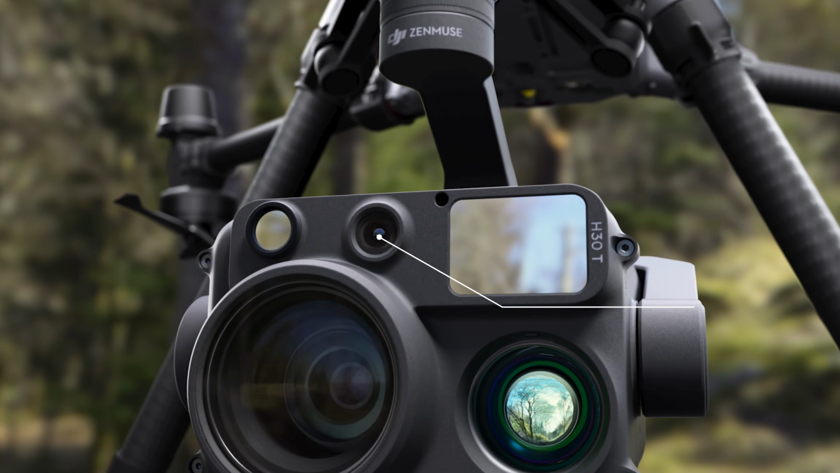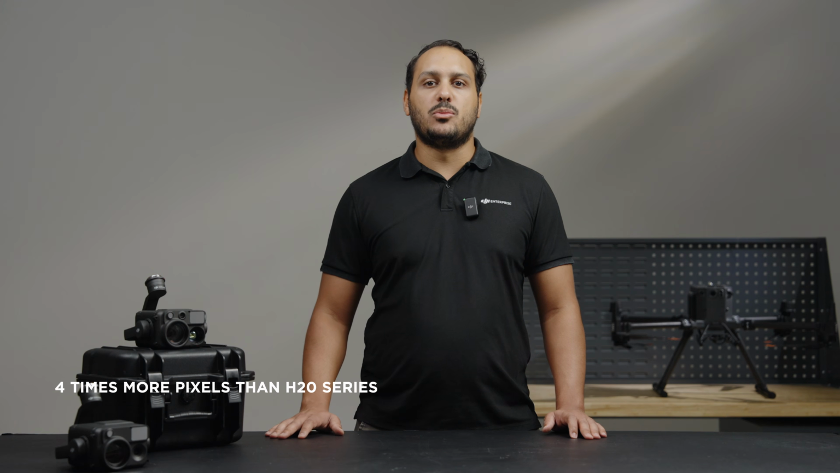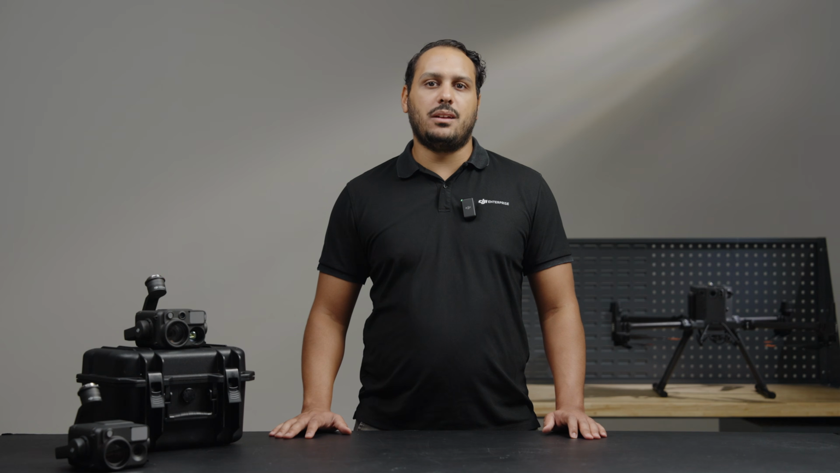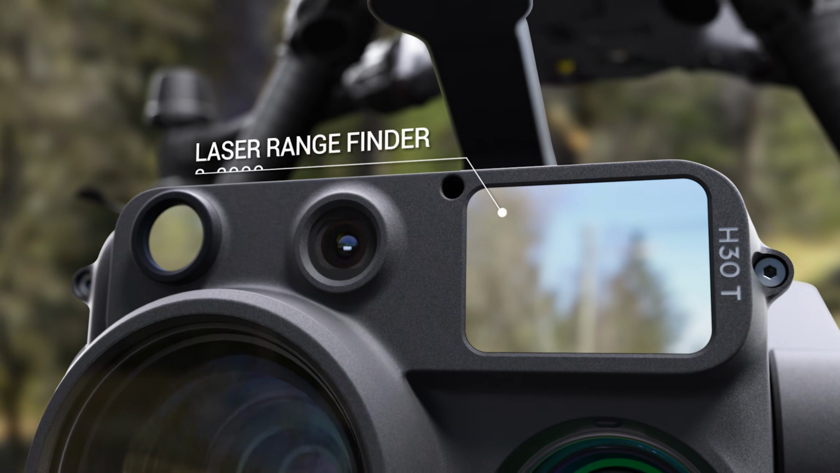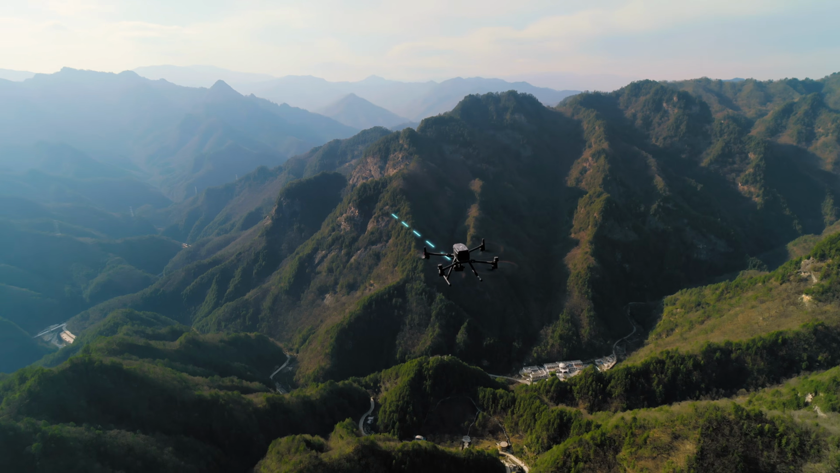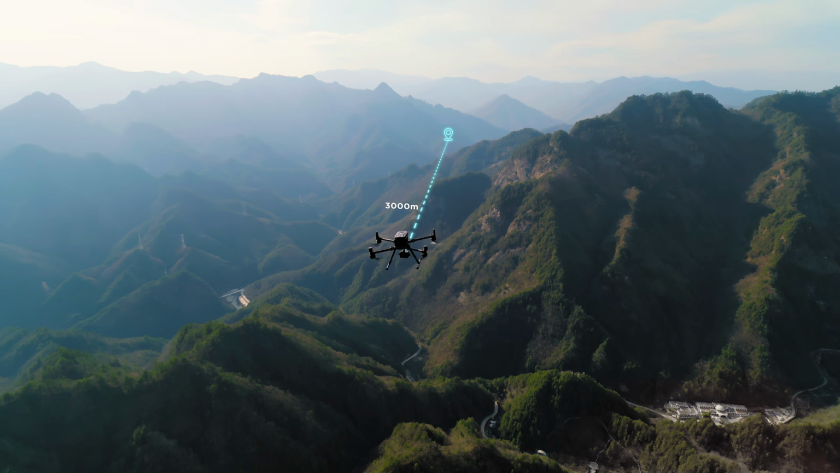Similarly, the wide-angle camera has been improved to 48 megapixels, 4 times more pixels than the H20 series. Brings us higher data quality for photo capture and video recording. When talking about the laser rangefinder, the measurement distance is more than double compared to its predecessor. Now we can pinpoint from a distance up to 3,000 meters.